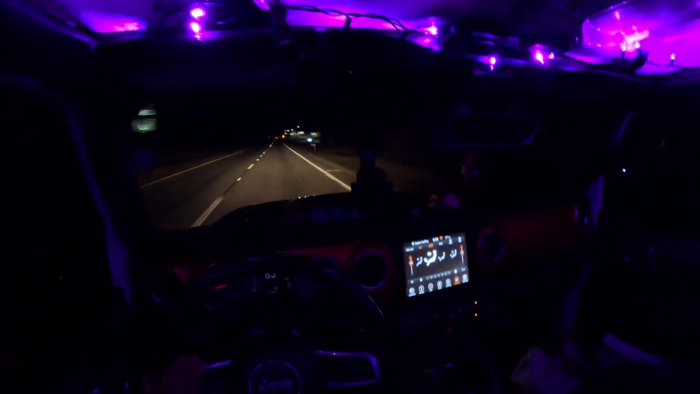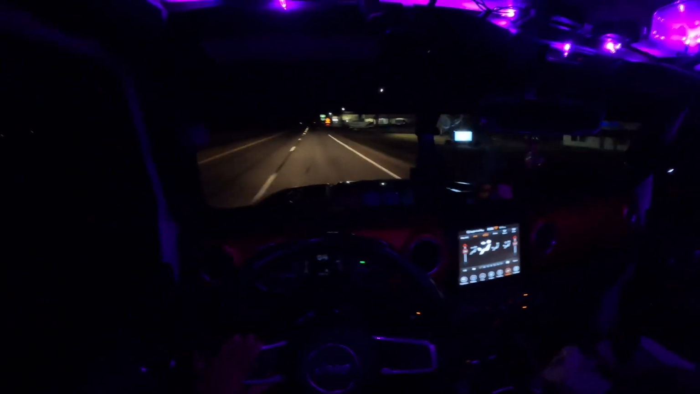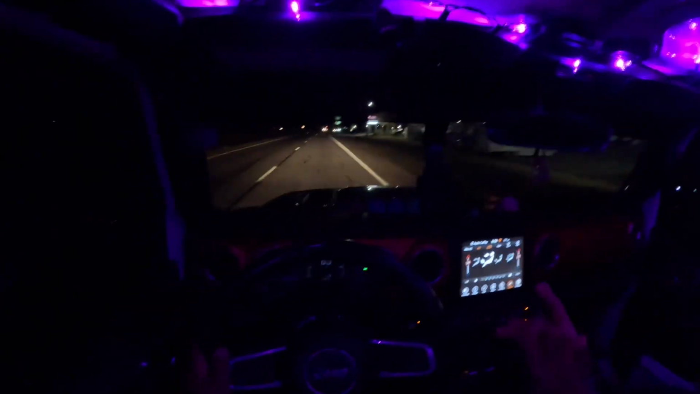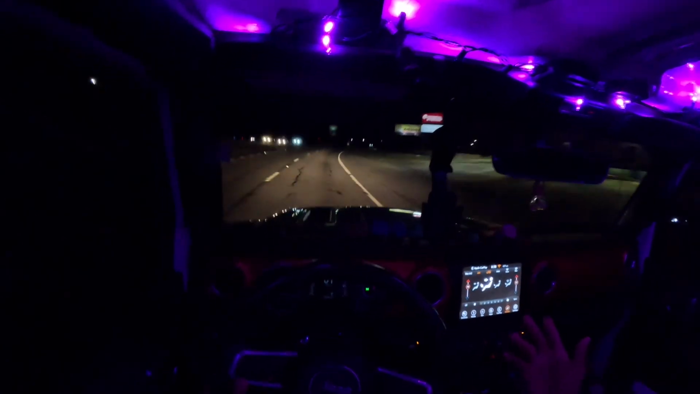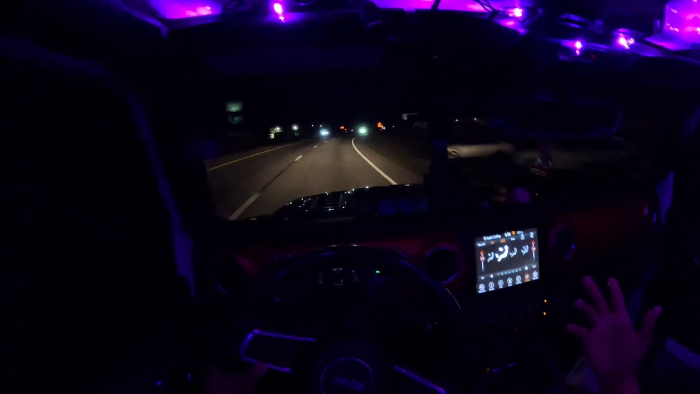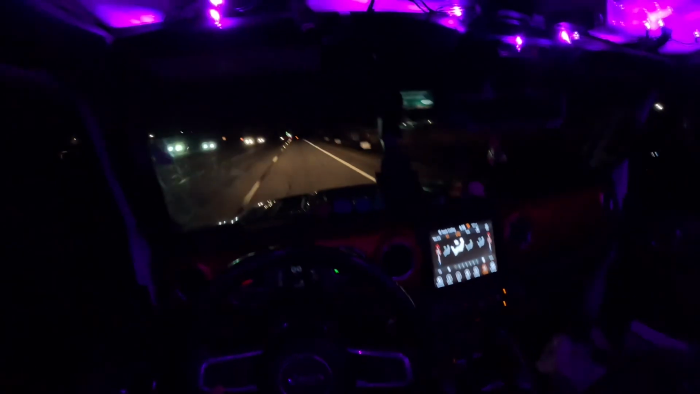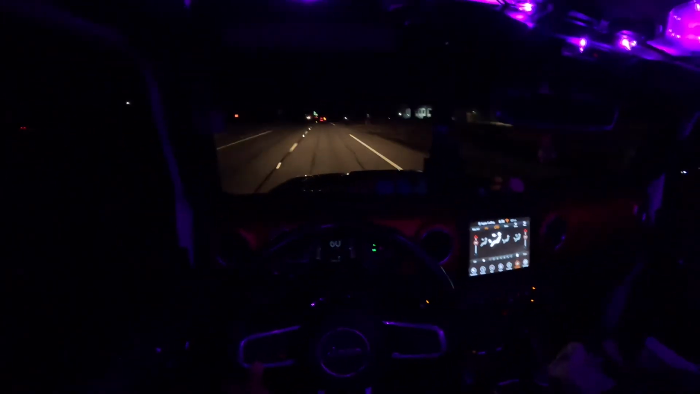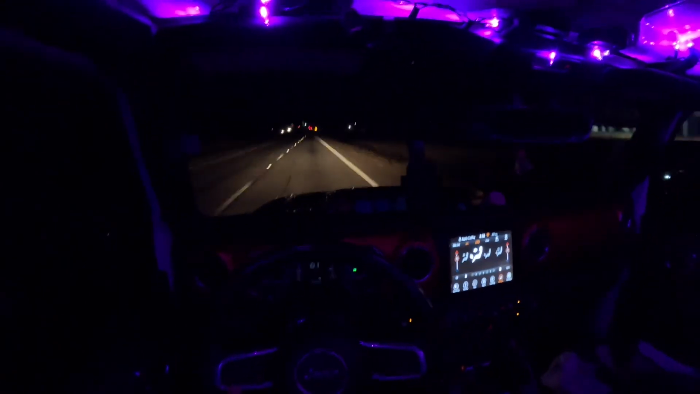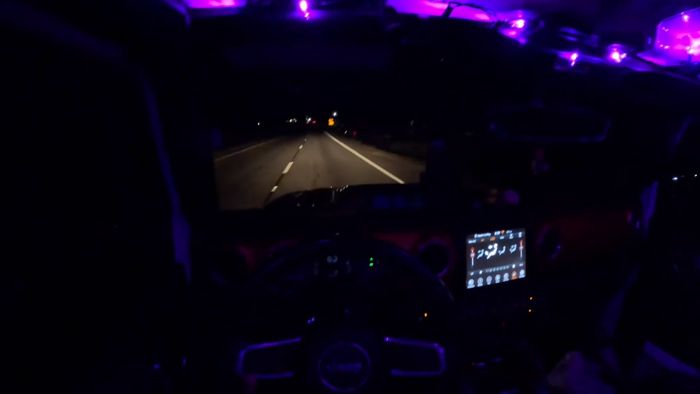So let me know what y'all think. If the light's too bright, or if they ain't dark enough, or if I ain't doing something right. This is my first POV, and I'm not doing what I see other people do. I'm just being myself, and I guess I get more comfortable as time goes on. This most definitely is not gonna be my last. I'm just doing what I'm comfortable with. I'm riding. Now, if I was by myself, my music would be blasting. But y'all are with me, so I gotta respect my company.